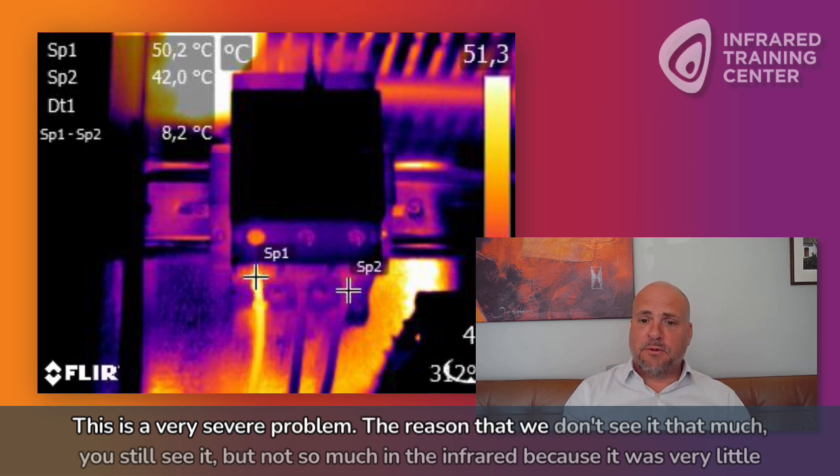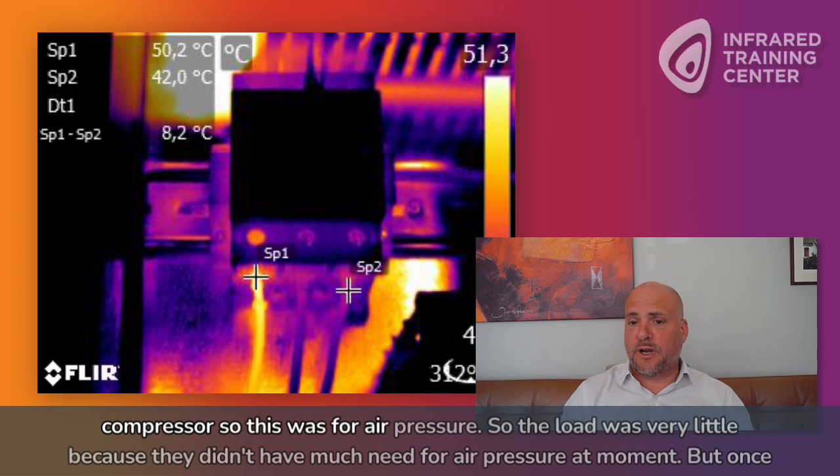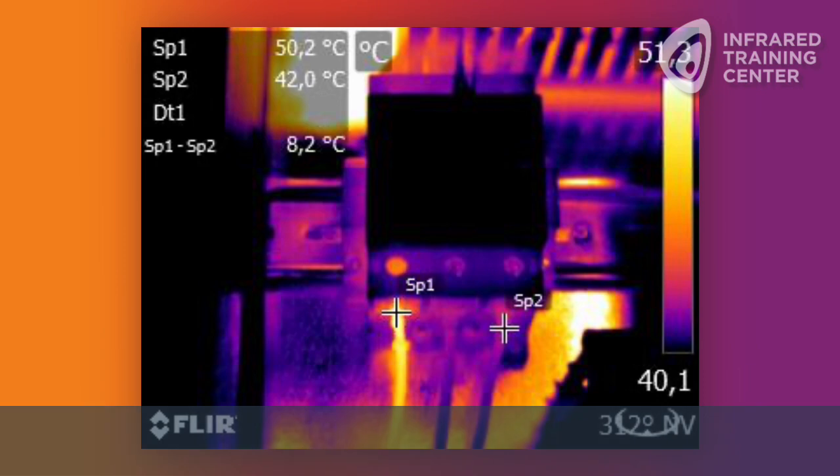The reason that we don't see it that much, you still see it, but not so much in the infrared, is because there was very little loading at the moment. Because that changes over time. Not all the equipment has the same loading all the time. And I think this was for a compressor, so this was for air pressure. So the load was very little because they didn't have much need for air pressure at the moment. But once in a while they need more air pressure, and this kicks in much more loading, and then you will have a much higher temperature.